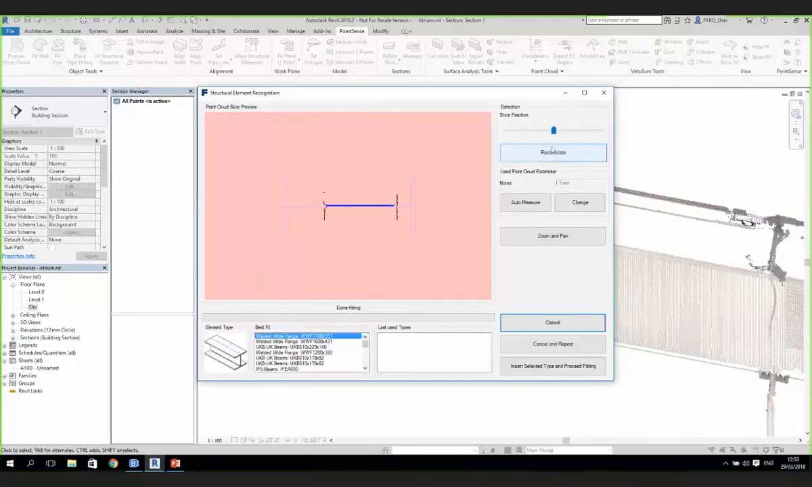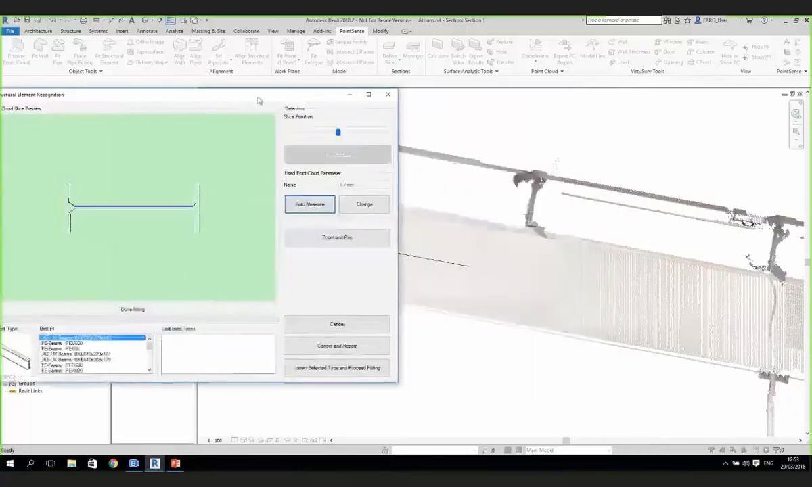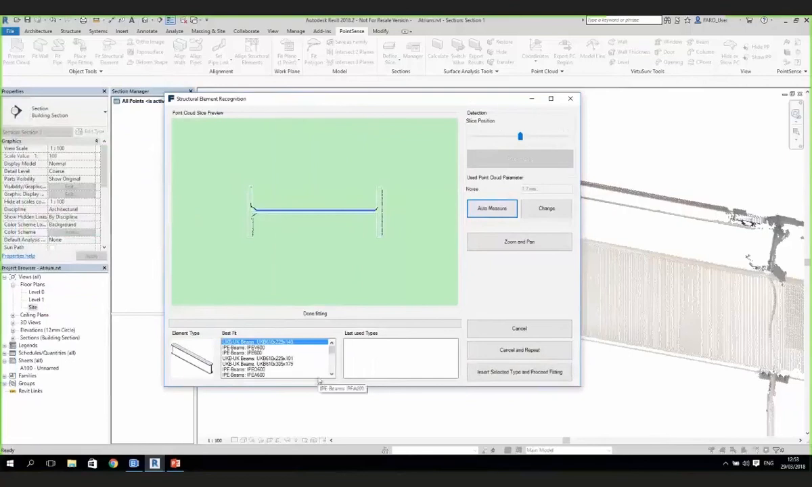But if we rub those out and press recalculate, that will actually fit that directly against the point cloud there now. So we can zoom and pan. Oh, I'll tell you what I'll do. I'll just insert that beam. You can see it's actually picked up the exact type of beam that we've got. And we'll just go and insert that one.